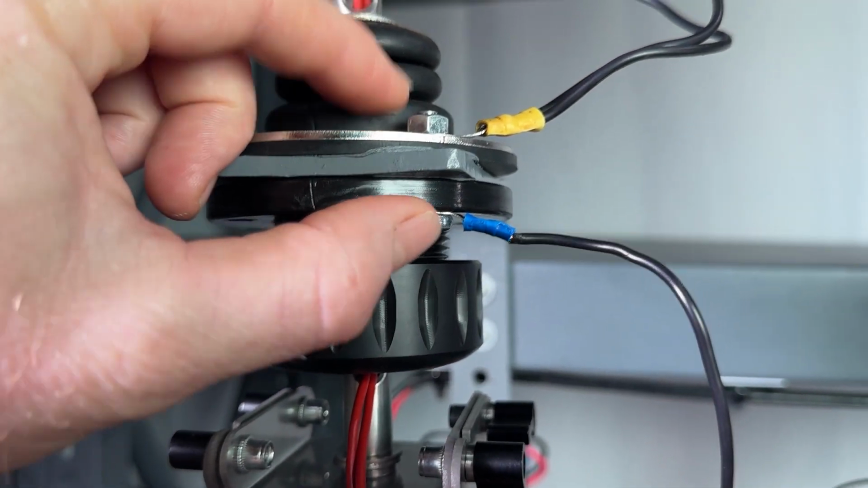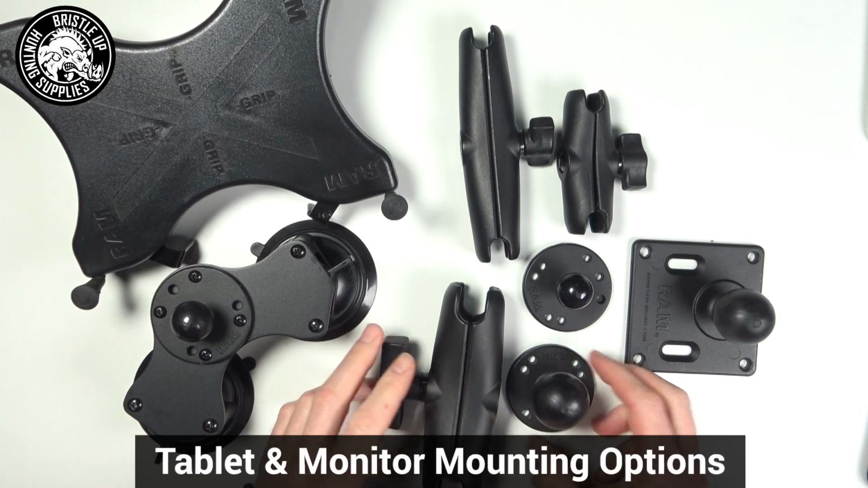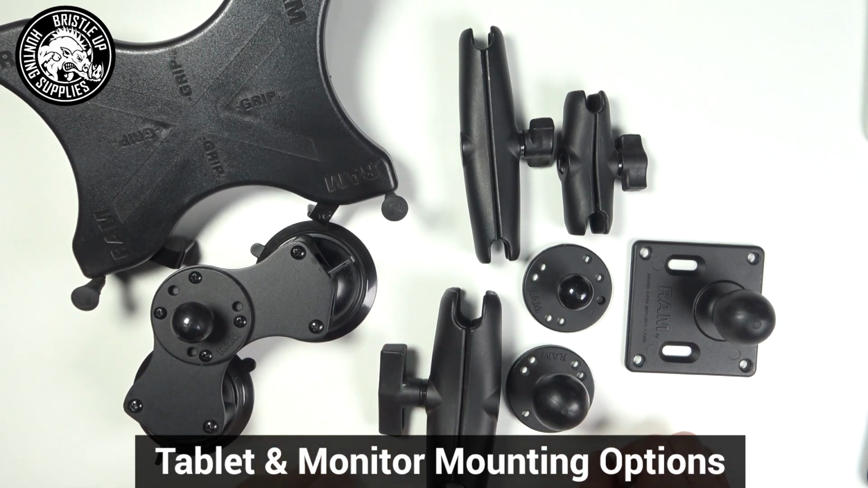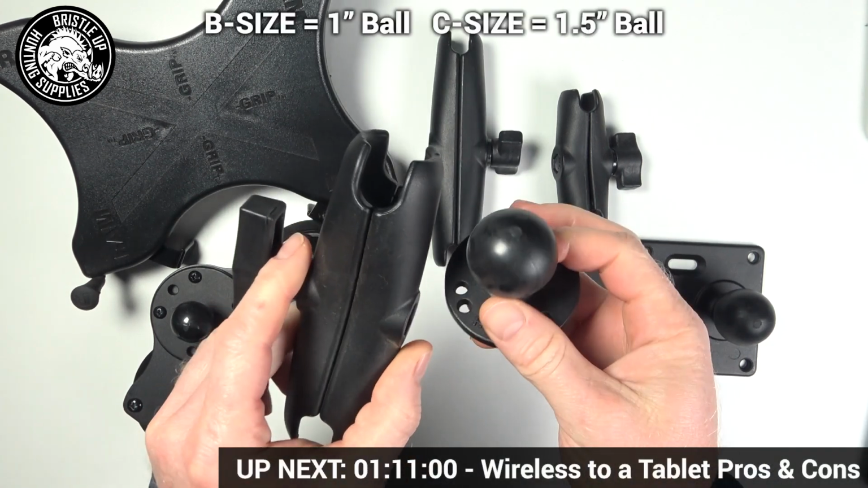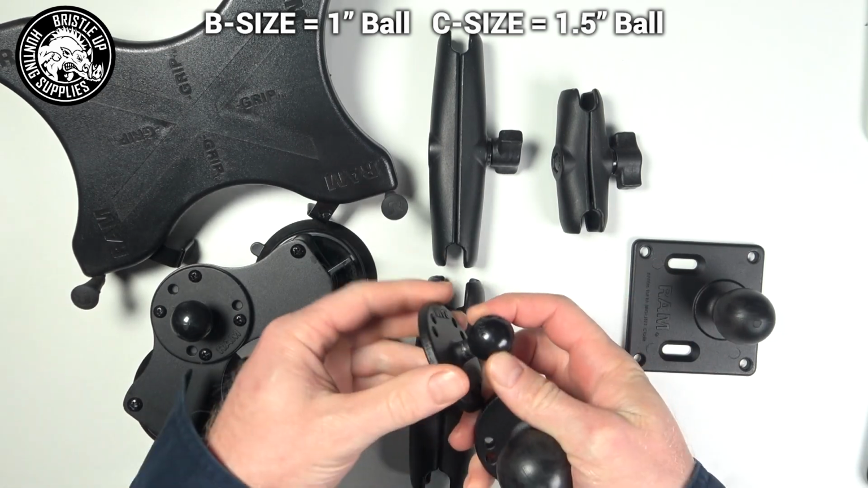Let's start by taking a look at the different ways you can mount a tablet in your vehicle. This applies to both buggies and utes. The best mounts we have found are the Ram mounts. They are the most reliable, and a lot of their parts are interchangeable and perfectly designed for our use case.